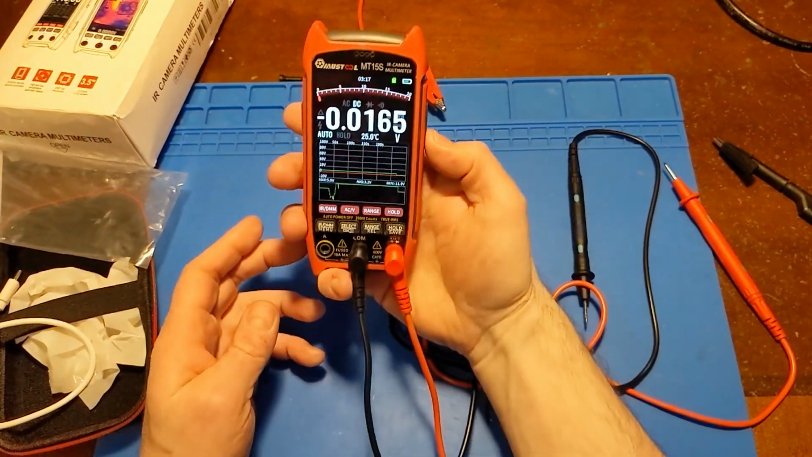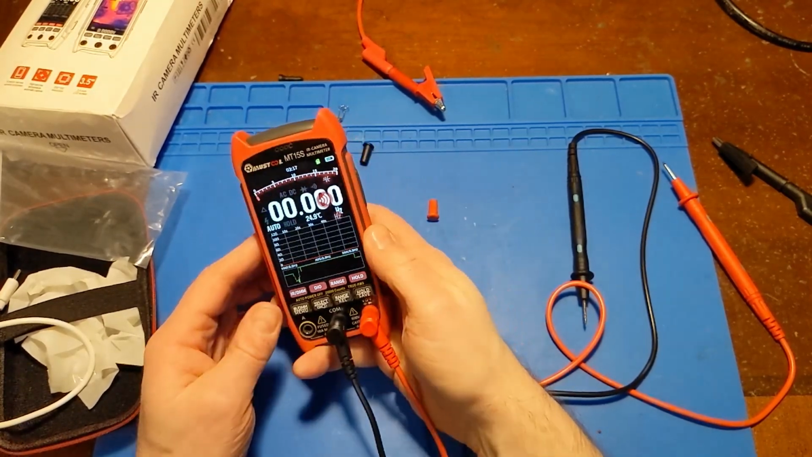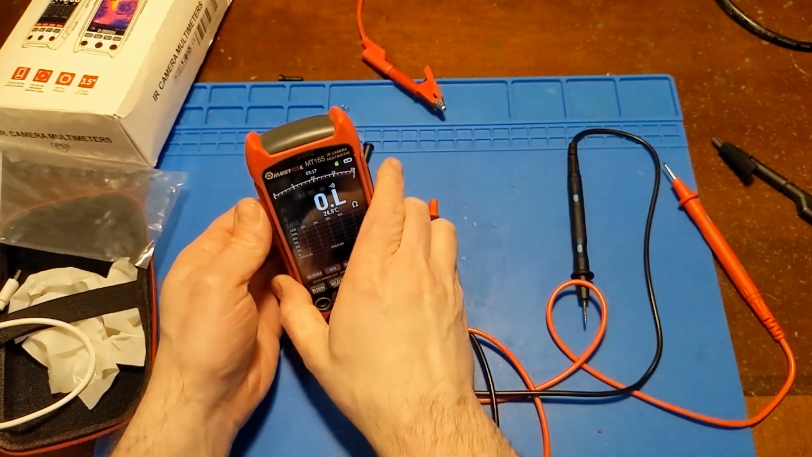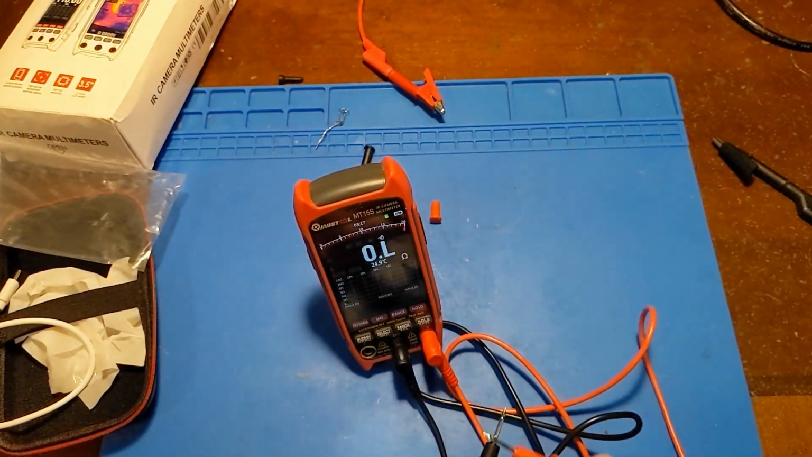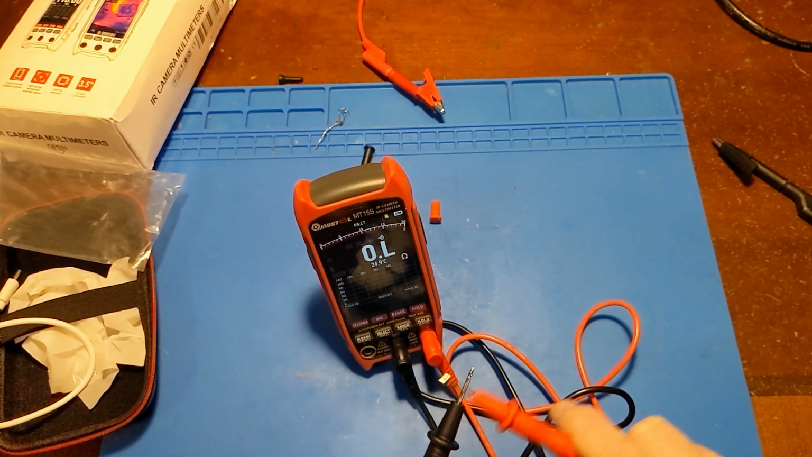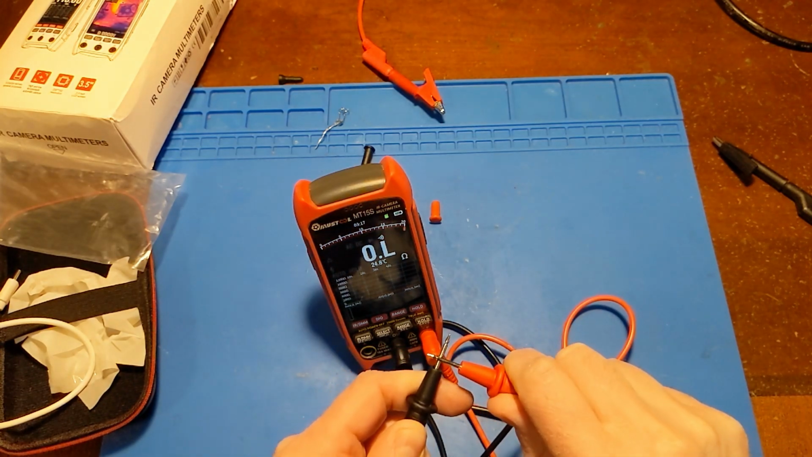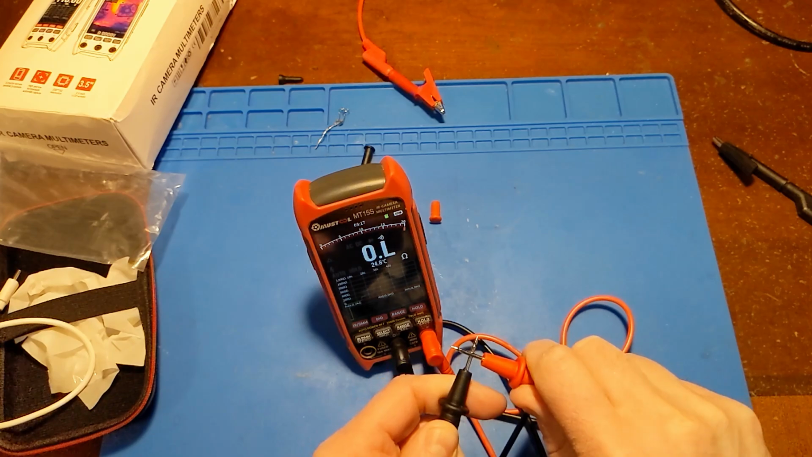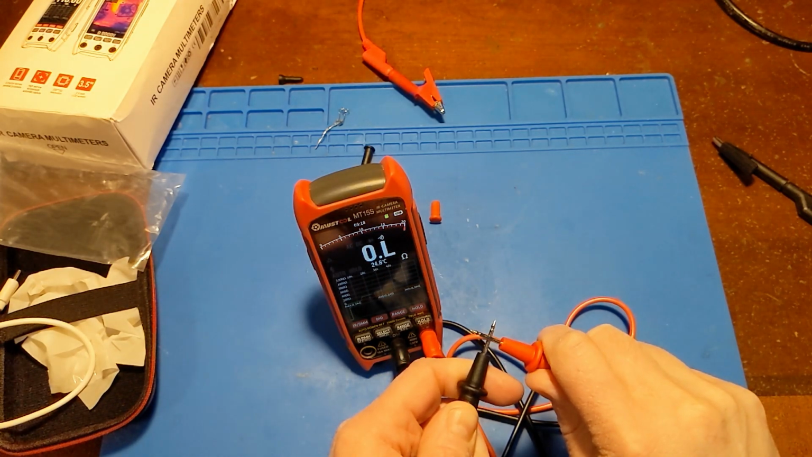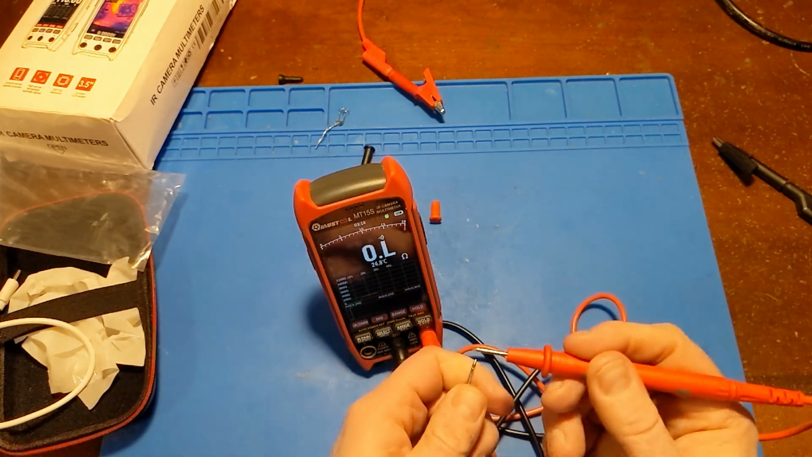One of the modes I find myself using the most is probably continuity. So let's give that a whirl. It does have a stand on the back, see if that's any easier for you to see the screen. But it does have a bit of a delay. Well, first of all, these meter leads are probably not good, but there is a delay, which I don't like. There's probably just not the greatest coding on these leads.